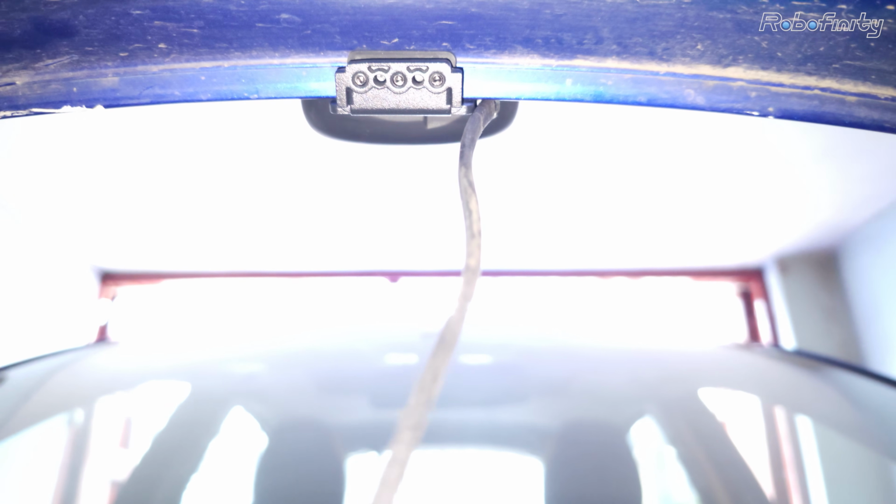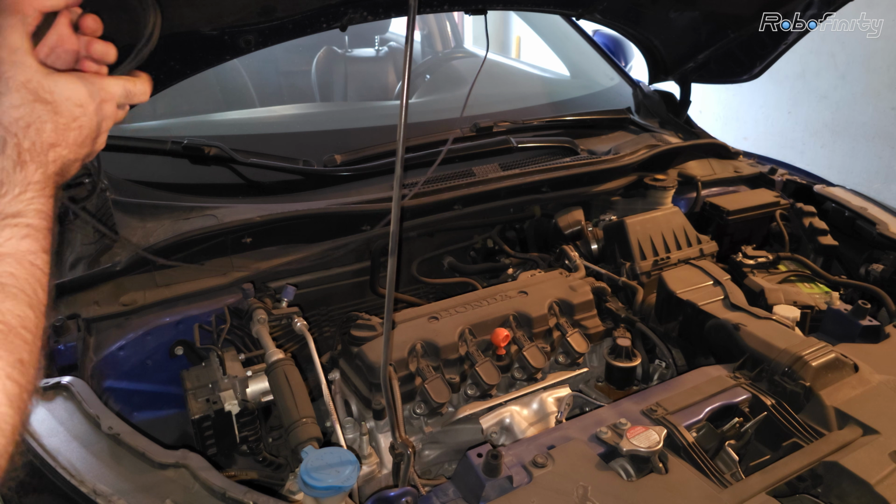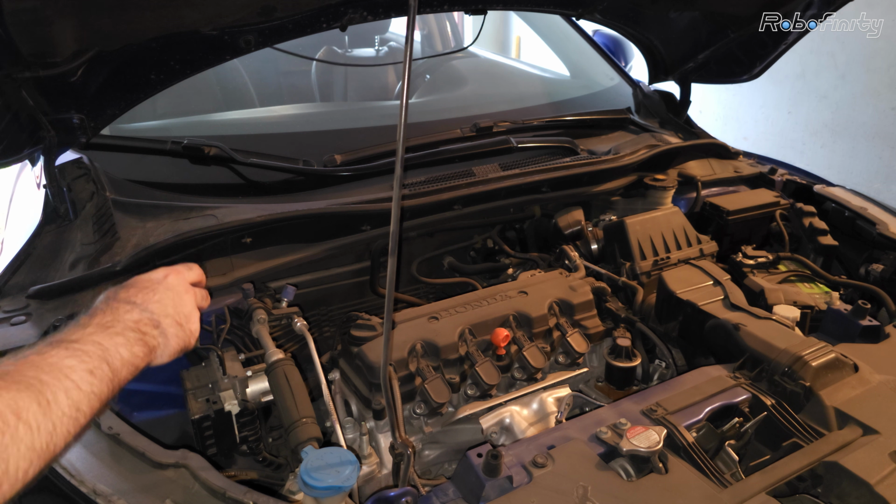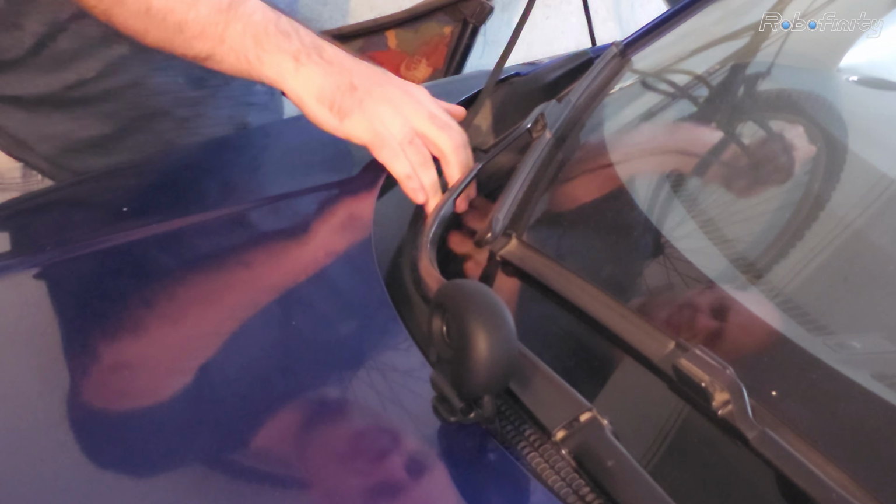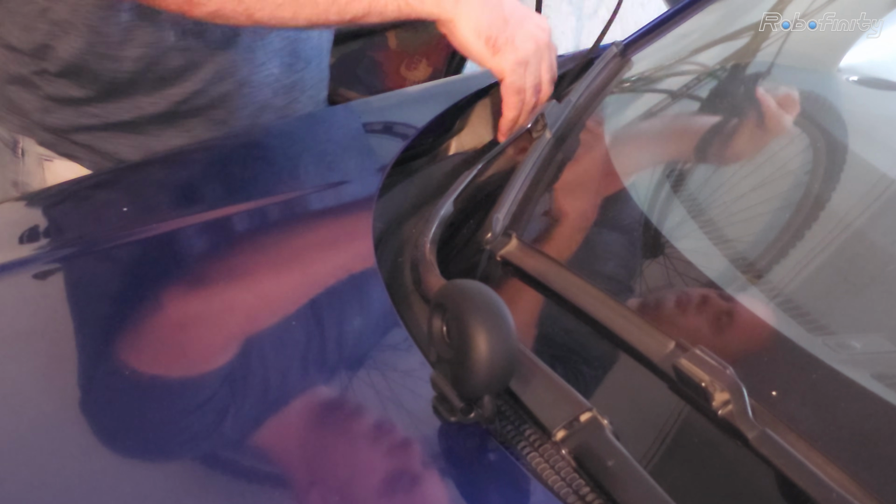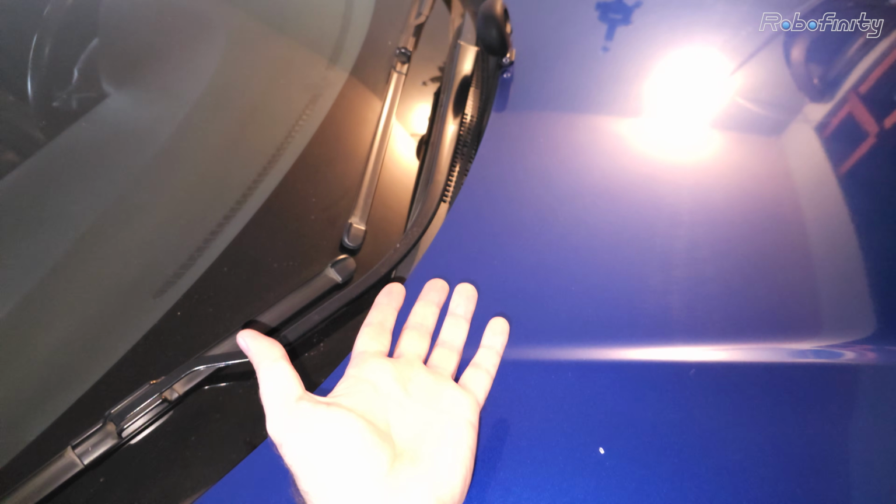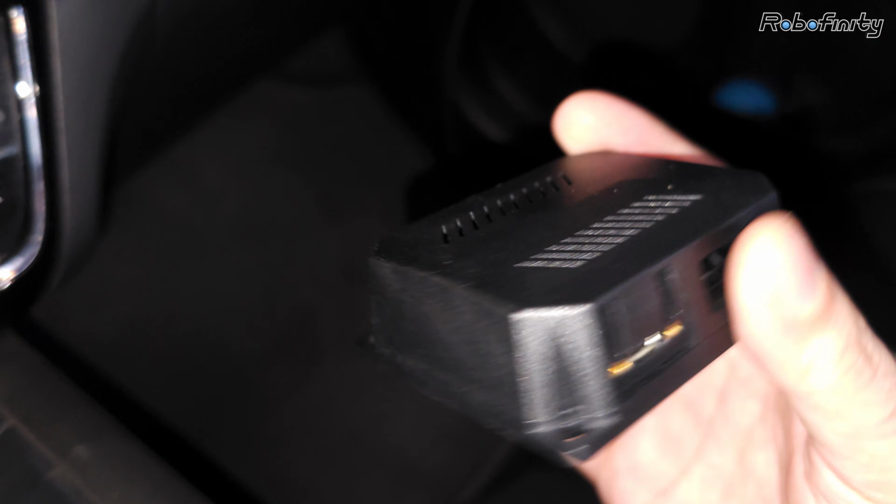Nice and very strong. Let's put this cable through here. Its size is very small, it's not going to disturb the view at all, and aesthetically it's also acceptable. It will only be a temporary installation, so it's just going from there and inside the passenger area through the door. Now that the cable of the camera is inside, let's continue the installation with the AI box.